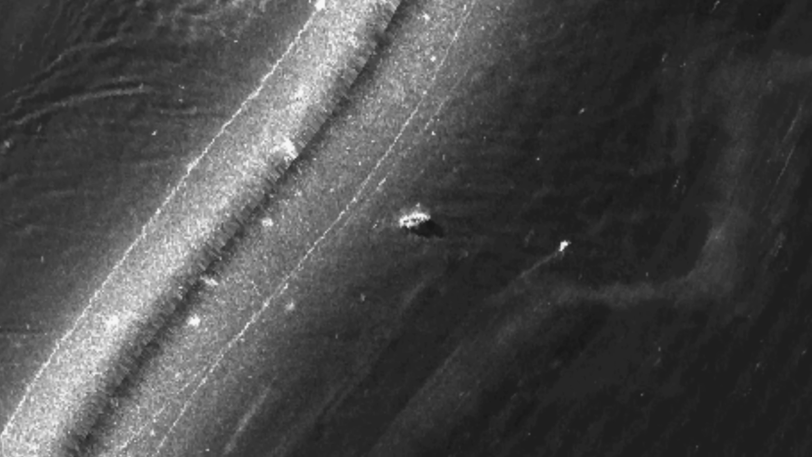Here is an image shot at 150 kilohertz. You can see it's a wreck. It's quite obvious it's a wreck, but you can't see anything about it. Here is the same wreck shot at 675 kilohertz. That's the difference. In this one you can see the deck beams, the boiler, the engine, you can even see the sponges and the scour on the bottom. That is the difference between the frequencies.